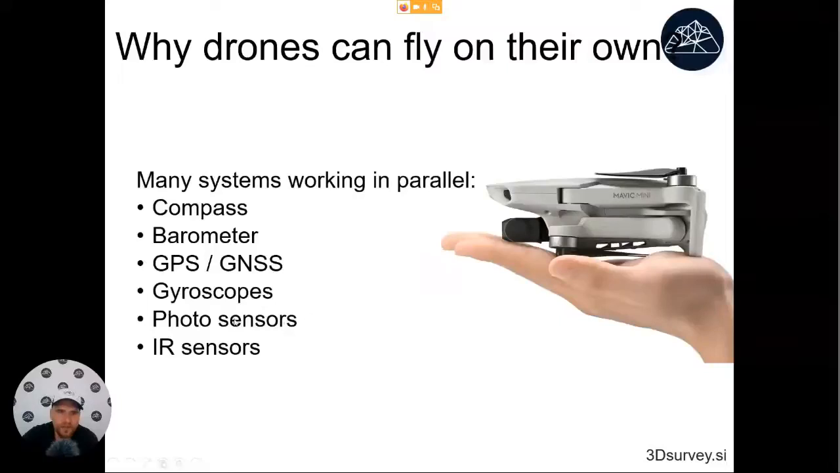One of the very useful things inside is that most of them also have photo sensors. So if you try to crash them into a wall, they won't go. They will stop in front of the wall and start beeping. And some have IR sensors so they can also see in the dark.